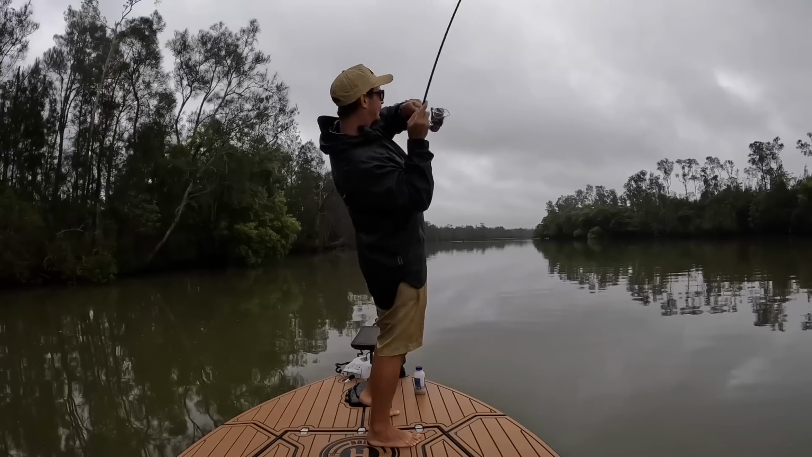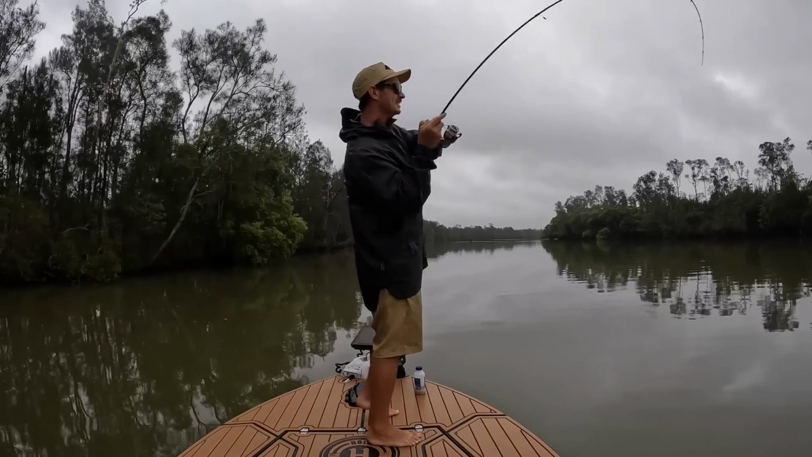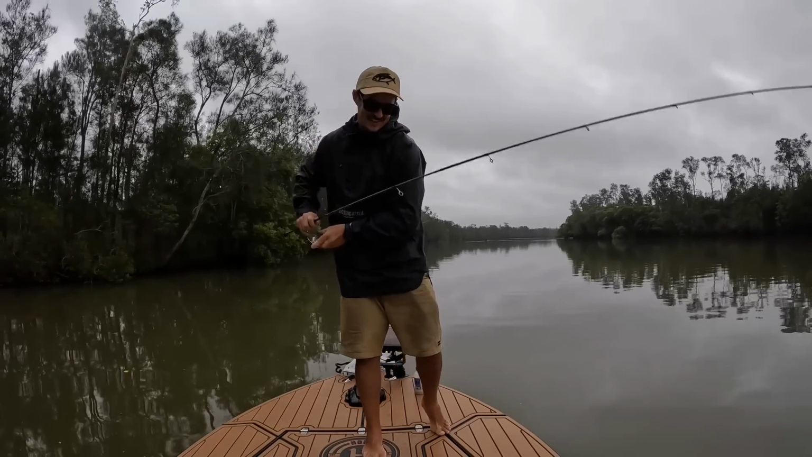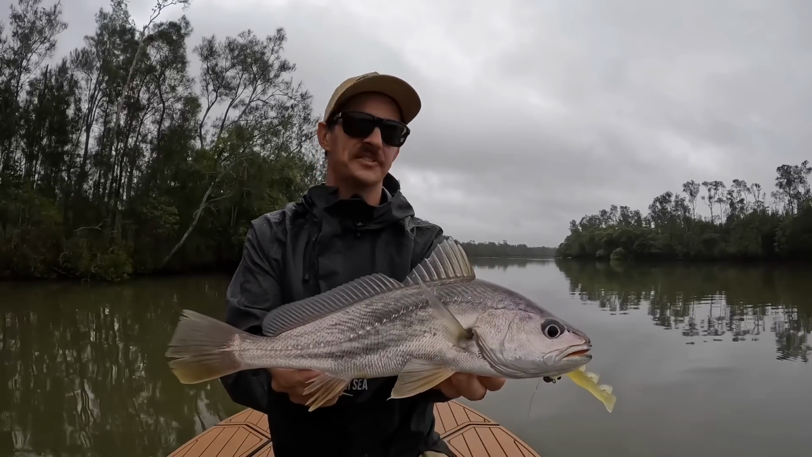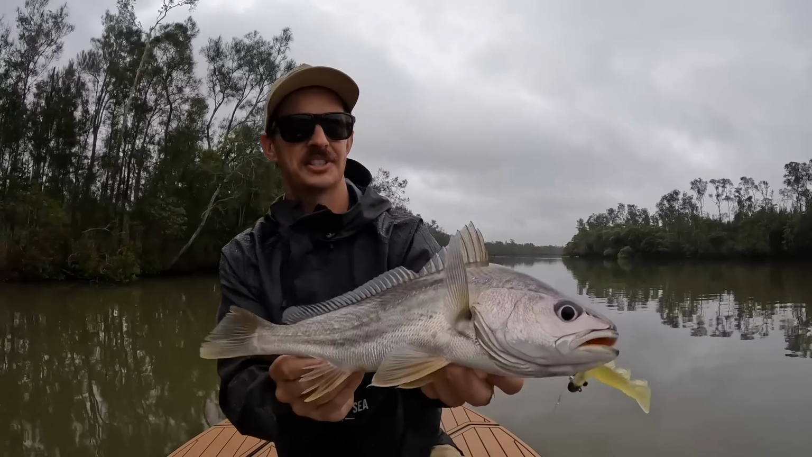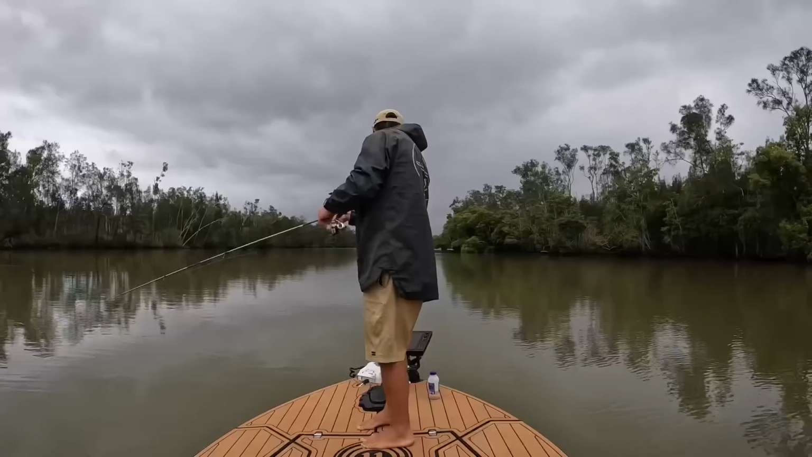Yep, there's one. Just like that. Only a little fella, but still, a little dewy. Yeah, nice. So that's not bad. Hopefully that little video showed the technique, but yeah, not a bad little fish. They'll get bigger, but as long as you're catching the little ones, it means you're doing everything right. So I'll get him back and see if we can keep getting into them.